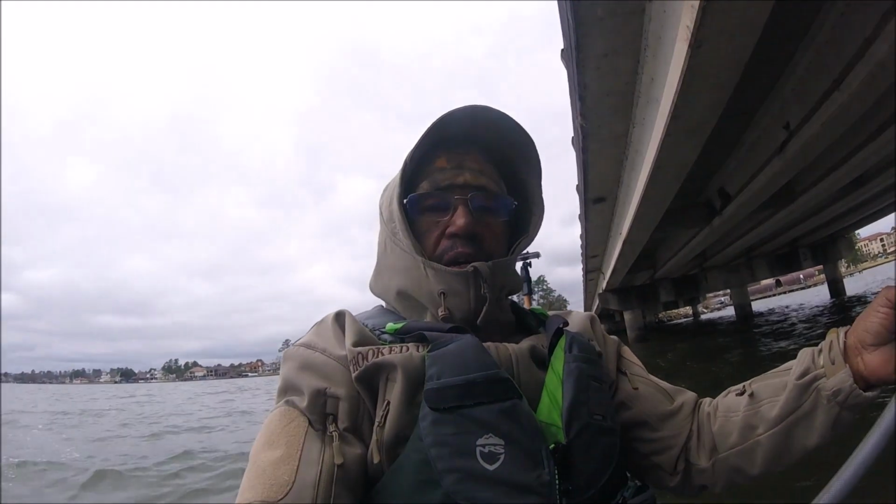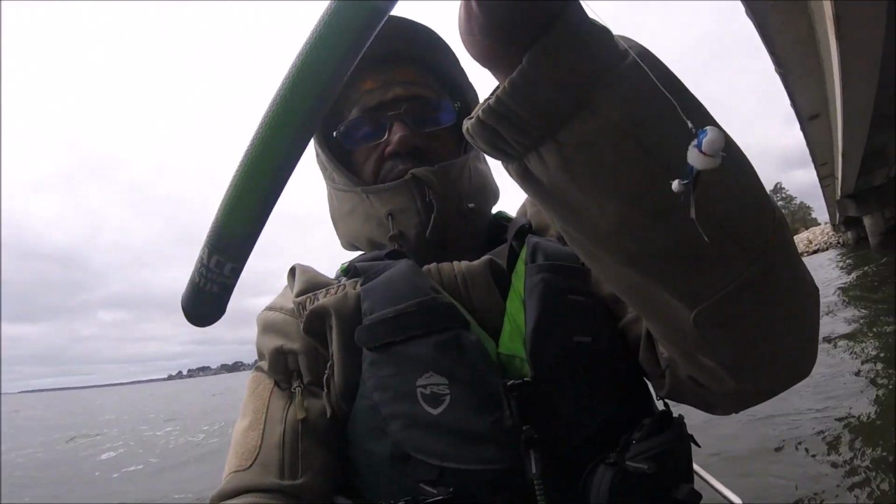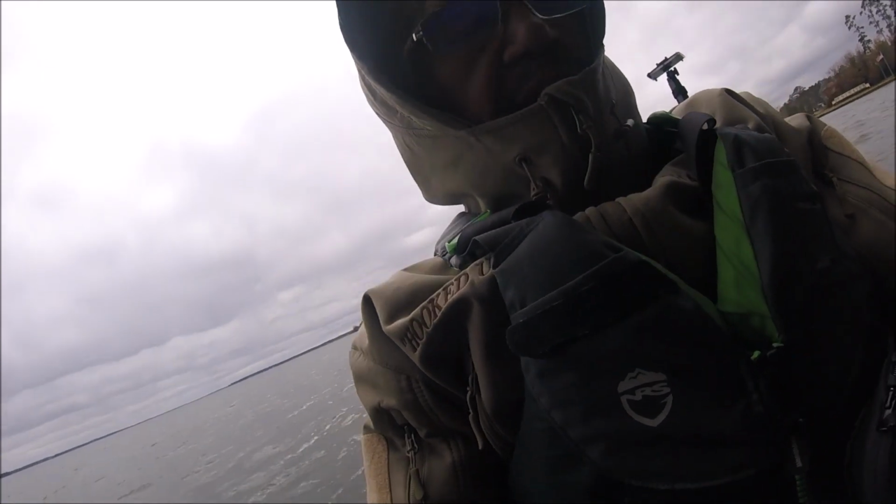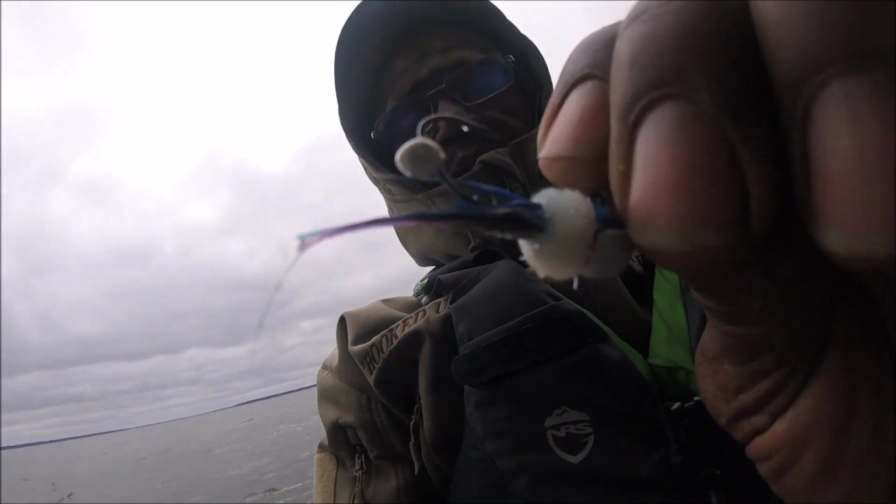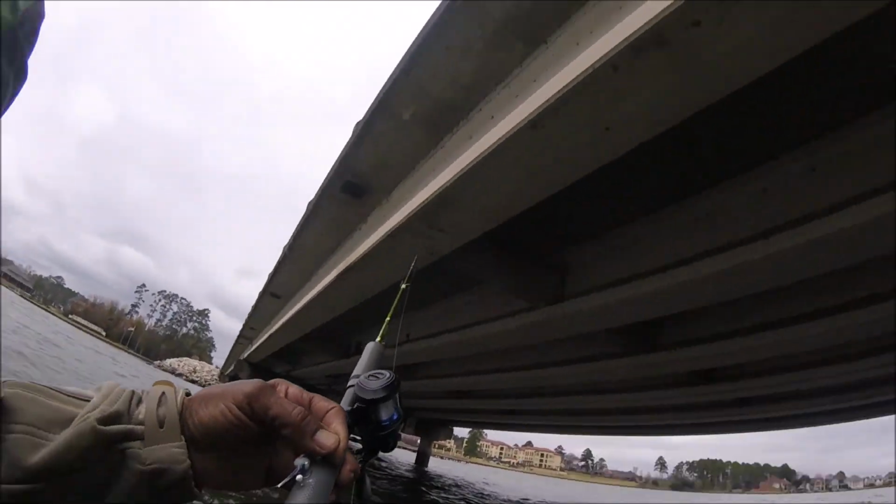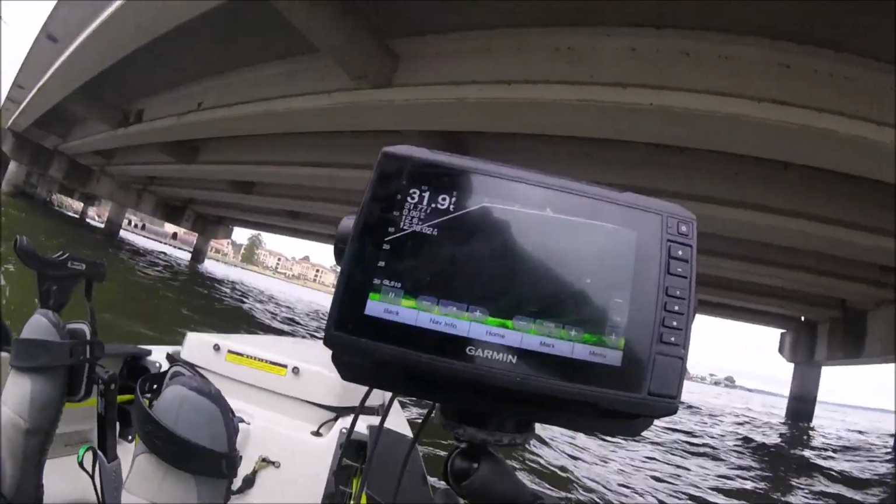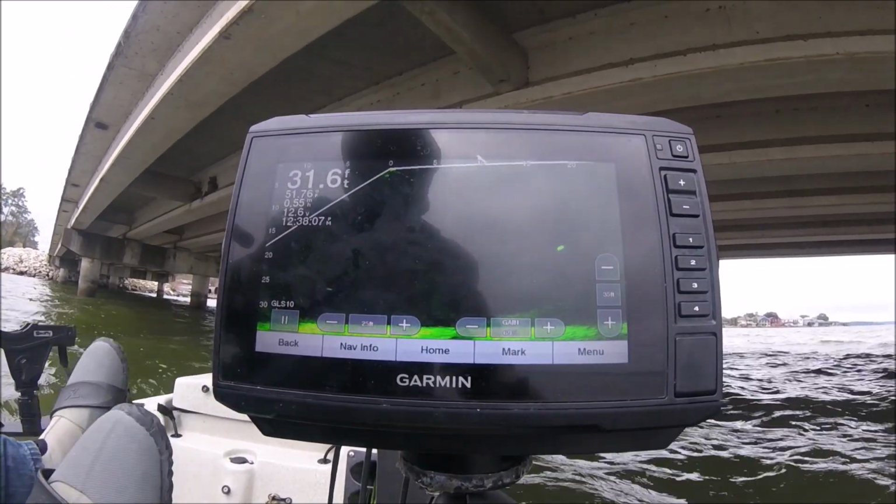To let y'all know what's going on, I'm picking up and letting y'all watch the screen and watch these fish in this tree. I'm gonna be throwing a jig down there. I really don't mind if I lose it or not. It's not one of my ones that I've got a lot of money into. So anyway, I'm gonna put y'all on the screen. Hopefully I got a little battery. Yeah, I got a little bit of battery. Let y'all watch me fish this tree.